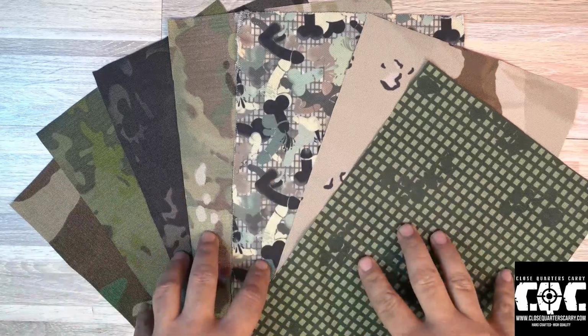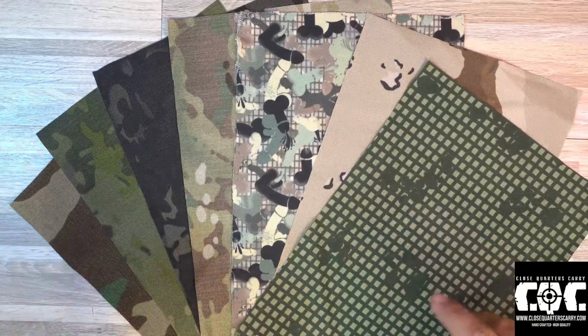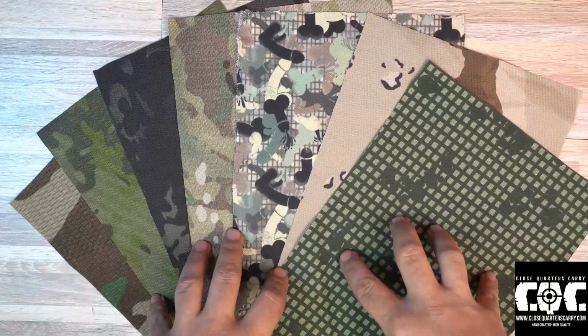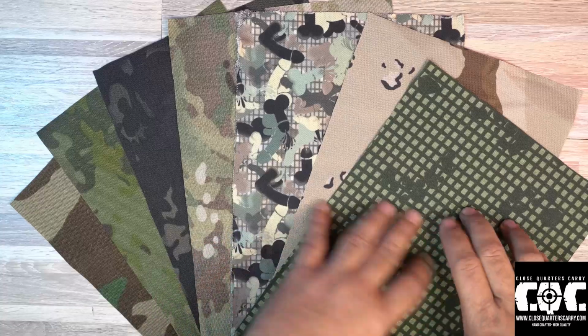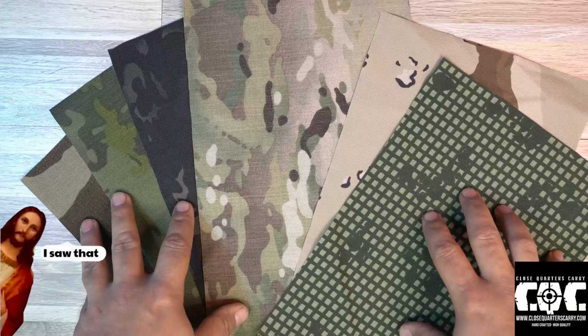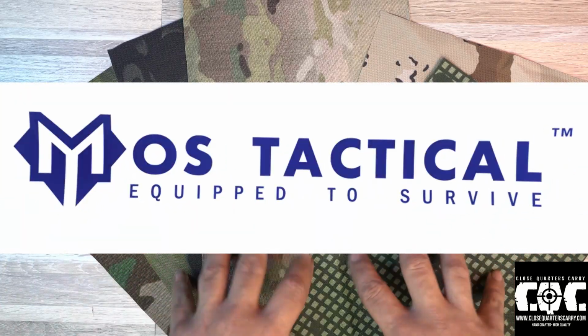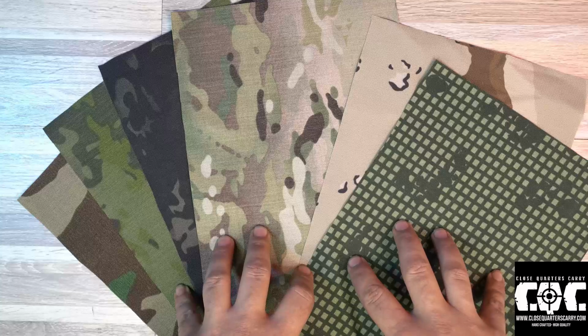So we're back in the shop. That was super interesting. Definitely got to learn a lot about some of our product, and just to let you know, a majority of our product, not all of them, but most of the ones you see here, do come from MOS Tactical. That is one of our main suppliers of Cordura, and then we cut down and add the glue ourselves for all of our holster making needs.